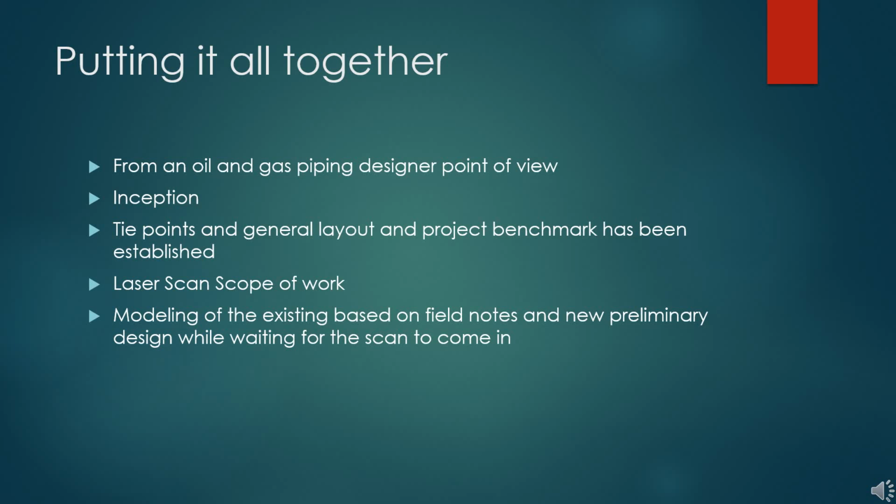Laser scan scope of work. The purpose of the laser scan scope of work is to tell the guys where and what to scan. So here I usually pull a plot plan or a steel drawing to give the guys a reference point where to scan. I usually highlight or color the area on the plot plan or steel drawing that I want to be scanned.